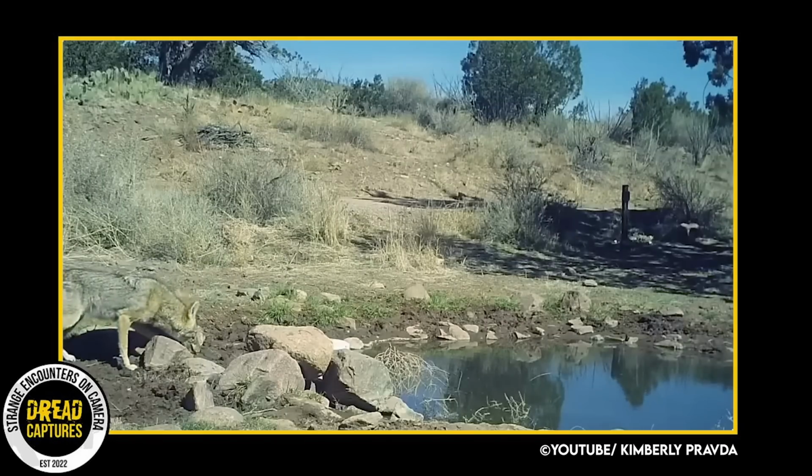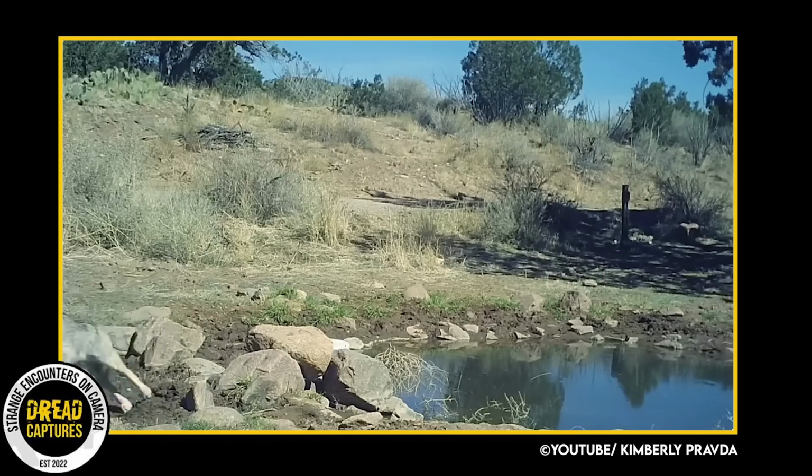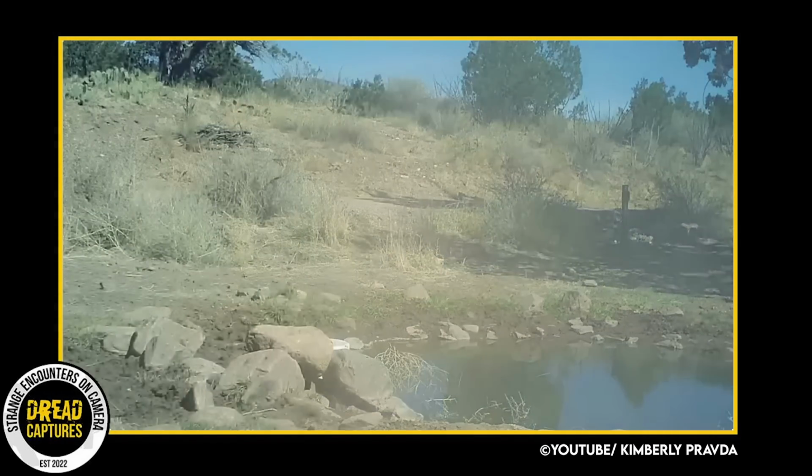The other angle we'll see is the coyote just drinking from the watering hole. You can tell he's very wary of what's going on. As the coyote nips the water, the mountain lion approaches from behind. He takes off and you can see the cloud of dust as the lion and coyote scuffle.